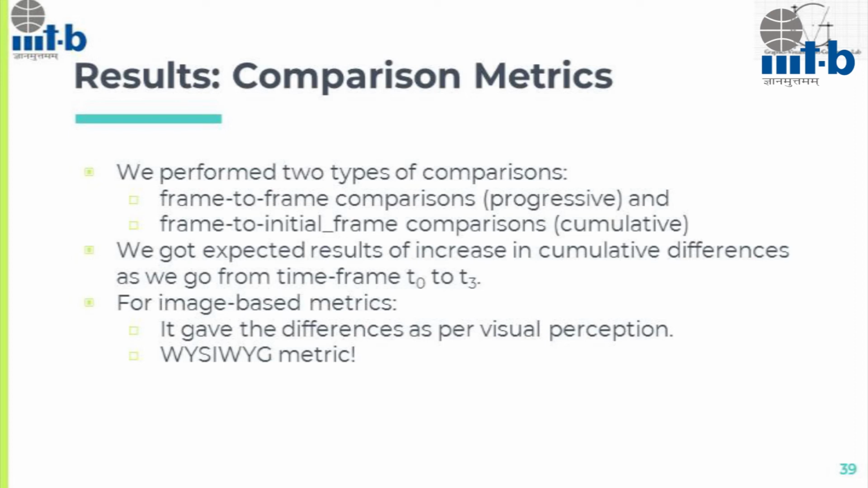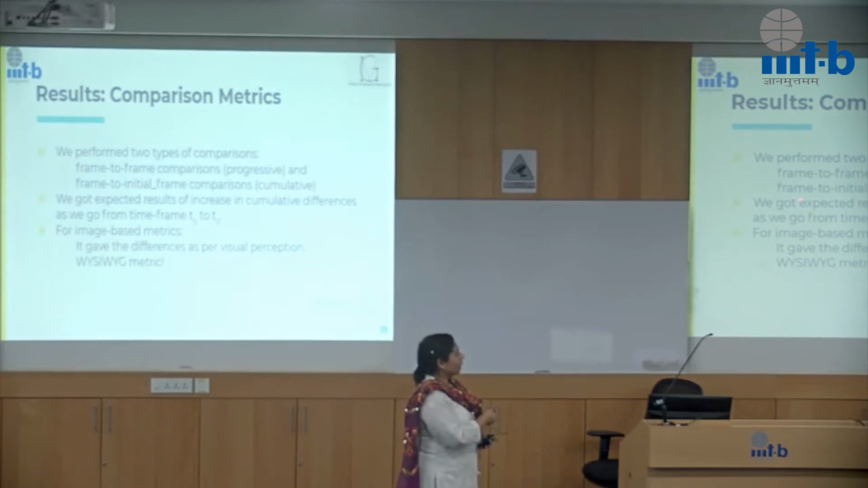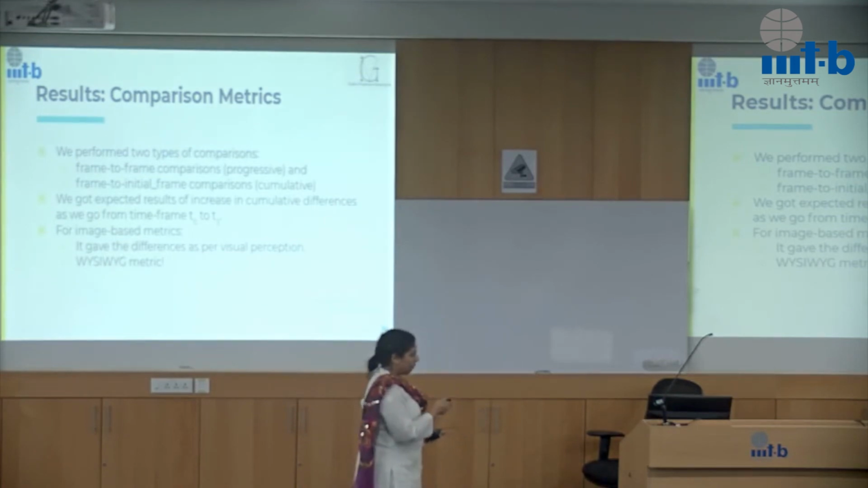So the first one is we did frame-to-frame comparison, as in as we go along the timeline, from one time frame to the consecutive time frame, that we did progressive comparisons. And then we did comparisons with respect to the initial frame to find out cumulative changes in the particular point cloud. And we could see patterns in this one. This one we didn't have enough information to find any patterns, so that could be another study we could make. And we got expected results.